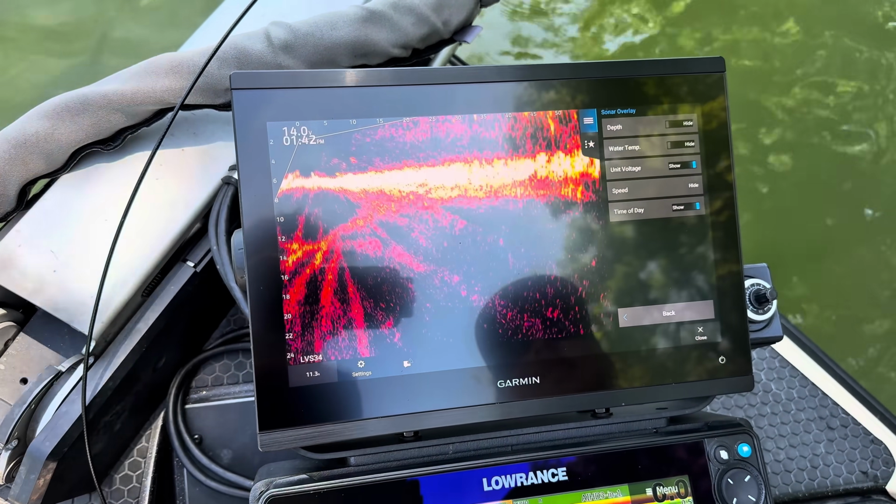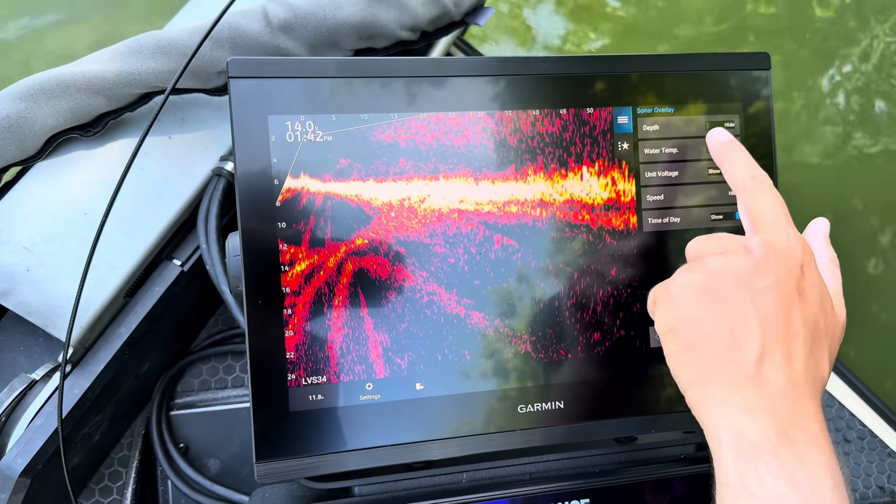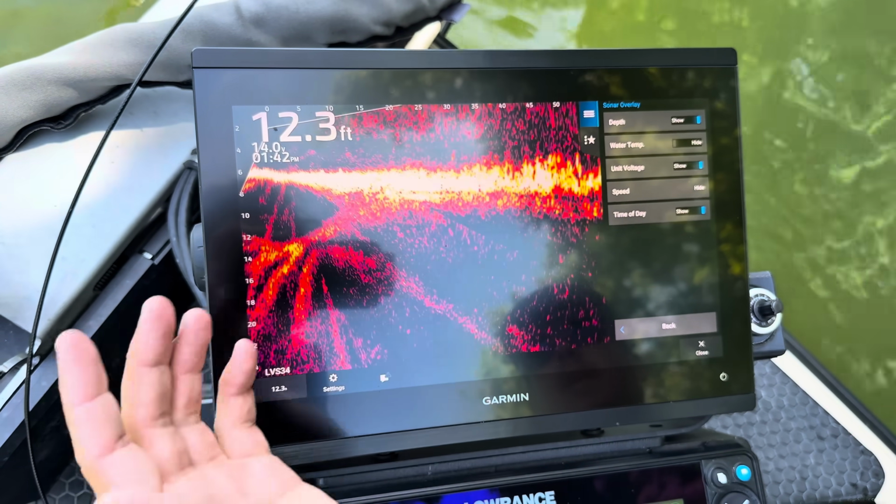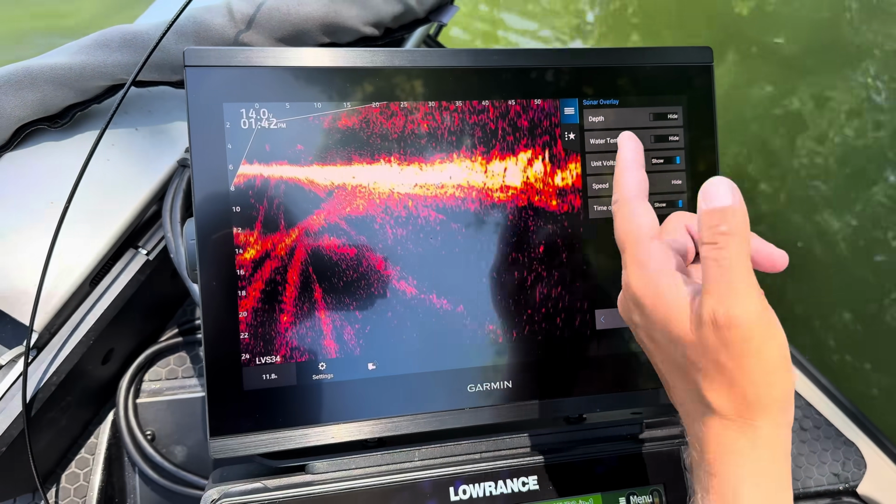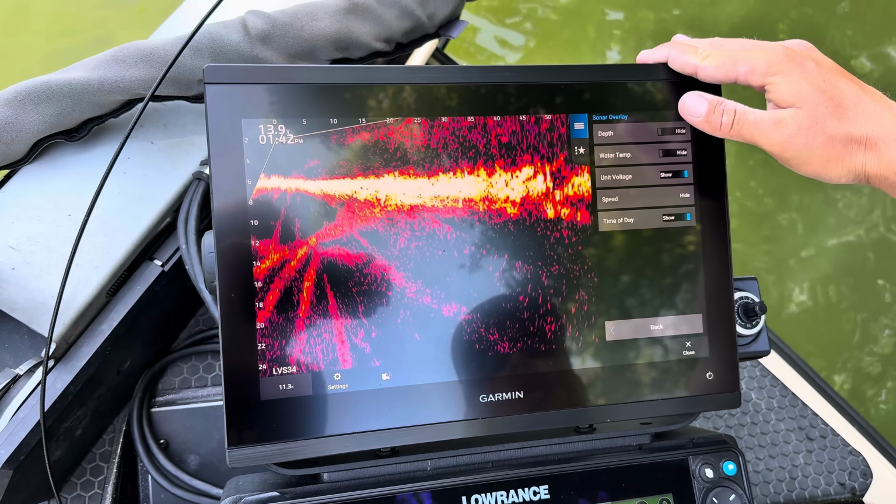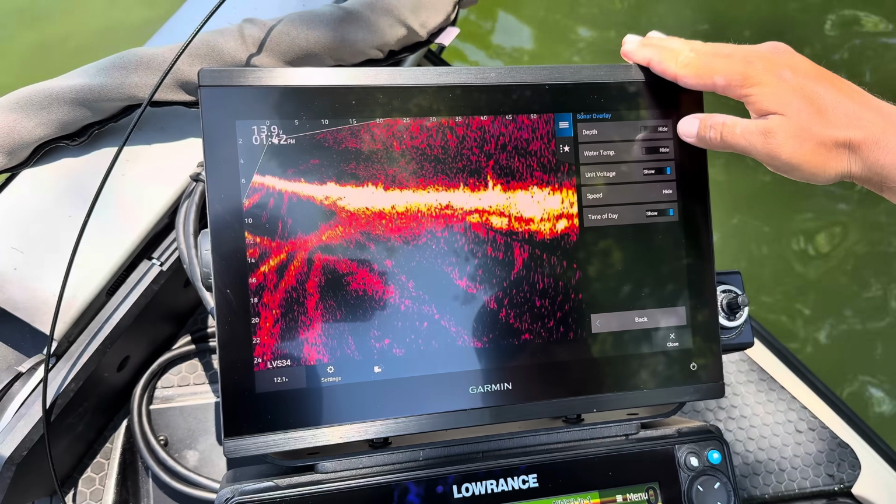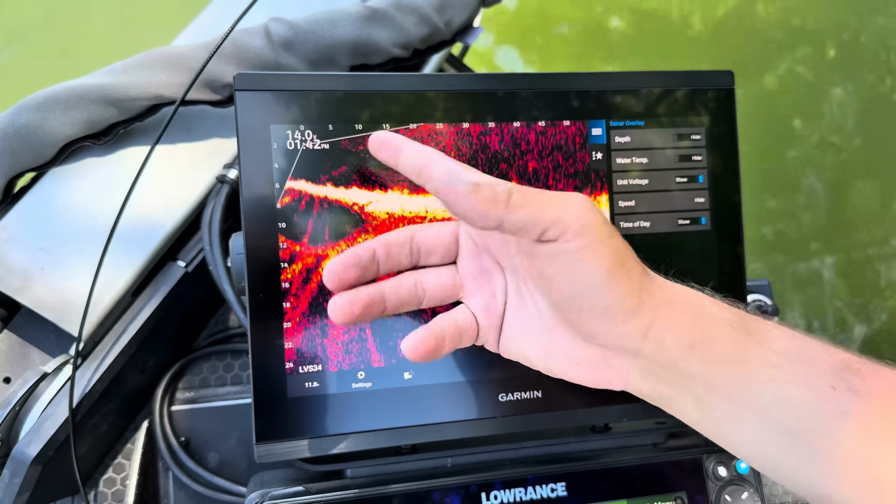Overlay data, this is a little tidbit for y'all. That is all the stuff that you normally see in the top left corner. So depth, I have it on hide. If I turn that on, you can see the big 11.8. Man, I can read a screen. I know how deep it is. So I'm gonna hide that. I hide the water temperature because I usually have that on another unit. Unit voltage, I'm always curious about that. I have Sonar Pro's wiring harness and Powerhouse lithium, so I never have to worry about my batteries going dead, but I do show it just to be curious.